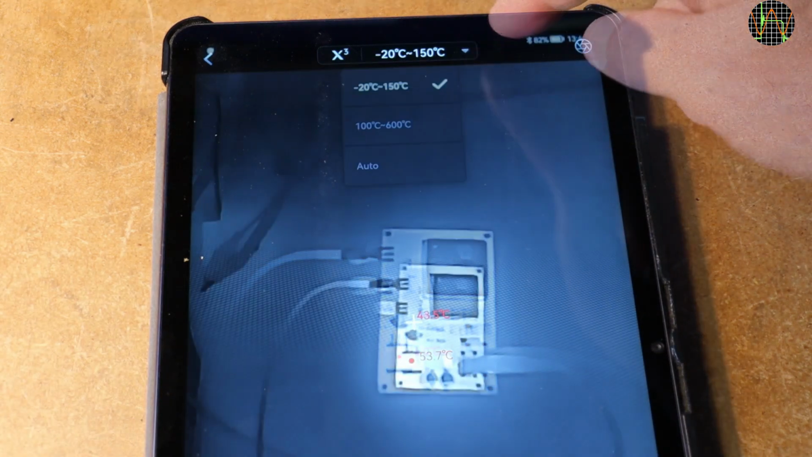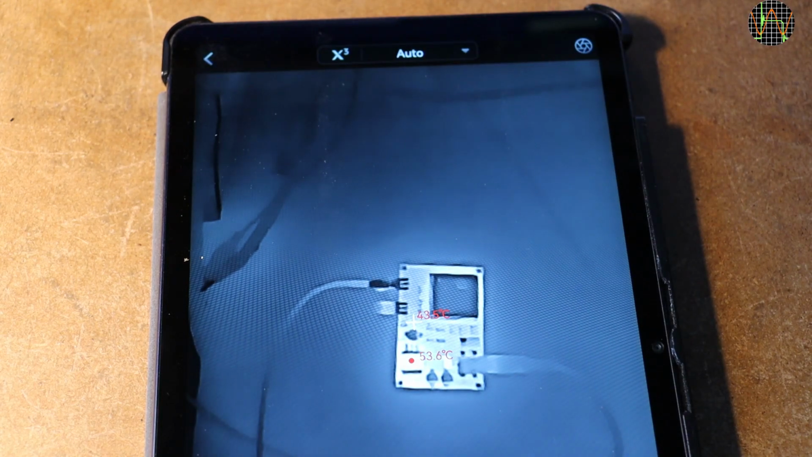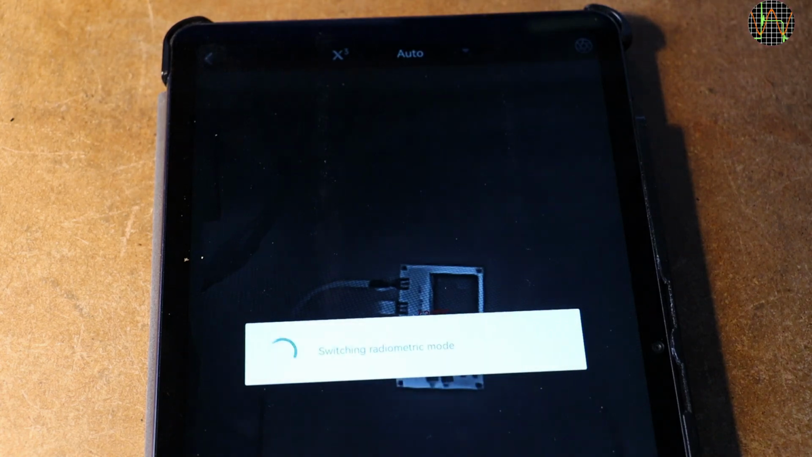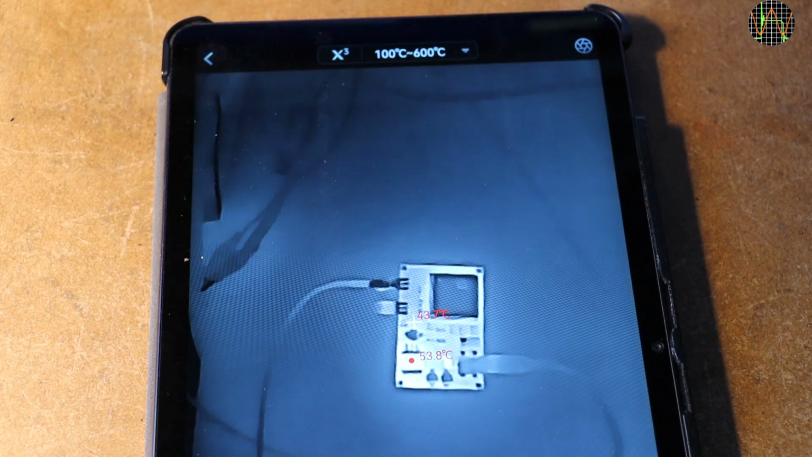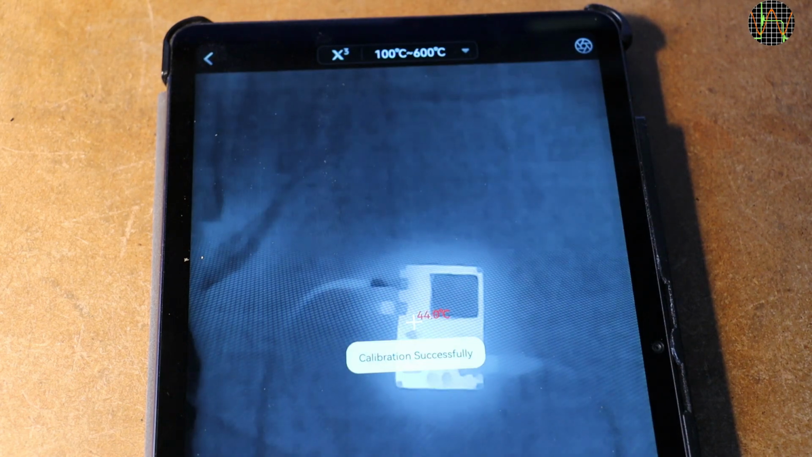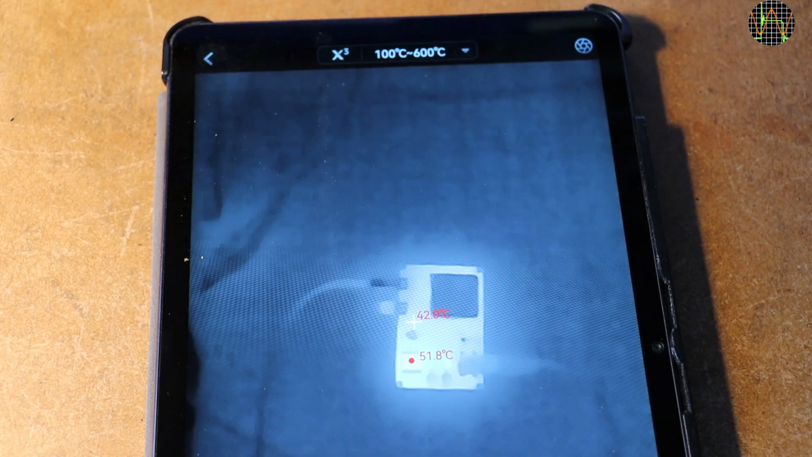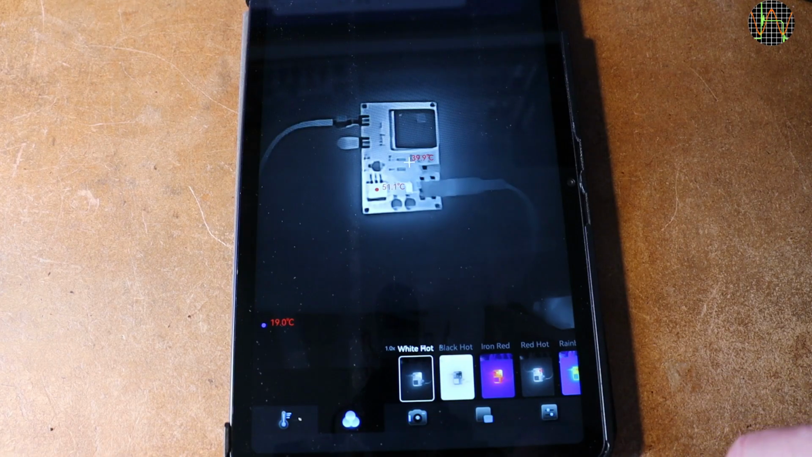The other thing you can select is the temperature range. Normally it's set to the low range, which makes sense. You could set it to auto, in which case it would switch automatically if needed, but it takes its time, and I prefer selecting the range manually. You will notice that the high range has a noticeably fuzzier image, which is understandable as the scaling is now geared for temperatures 400 degrees and above, and so the image of this PCB with its much lower temperature loses a lot of detail. At the bottom you can select various color modes.